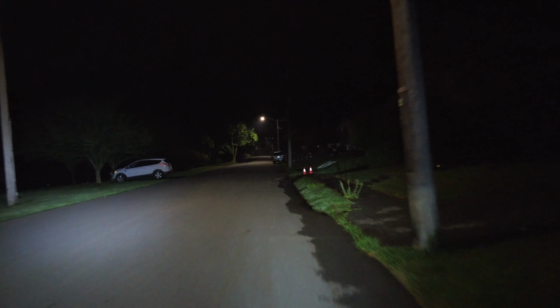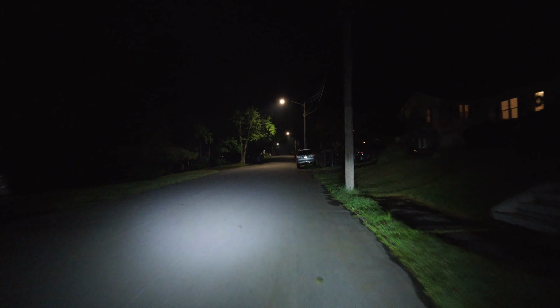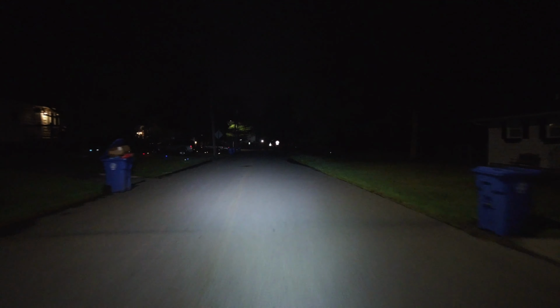Main reason I'm doing this is because the other light that I got, which was so good when I first got it, seems to have crapped out after not even a couple of months. But that one was a floodlight, and it illuminated everything. But I started to notice that it was dying really quick.